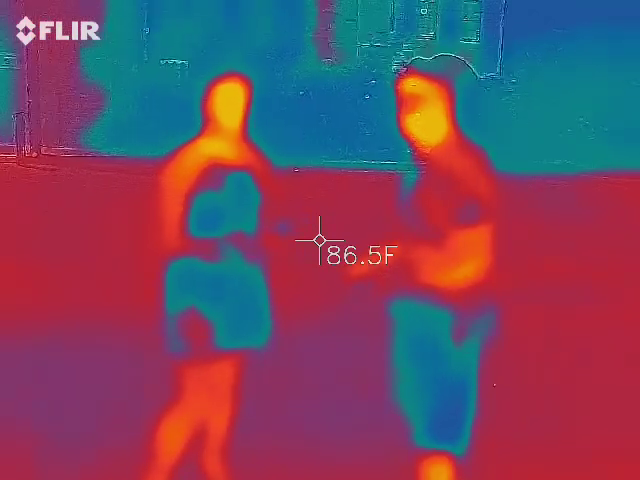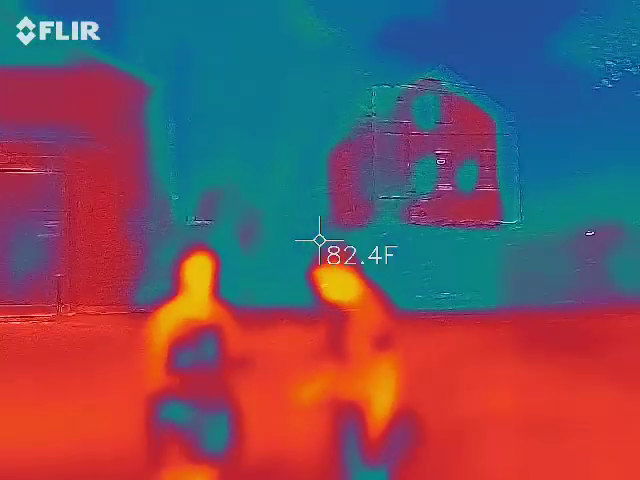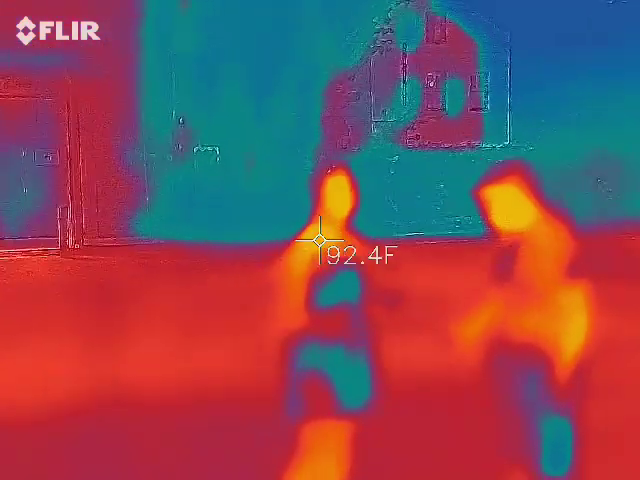Kevin, tell us what color the barn is. You've got multiple devices to tell us. What color is the barn?